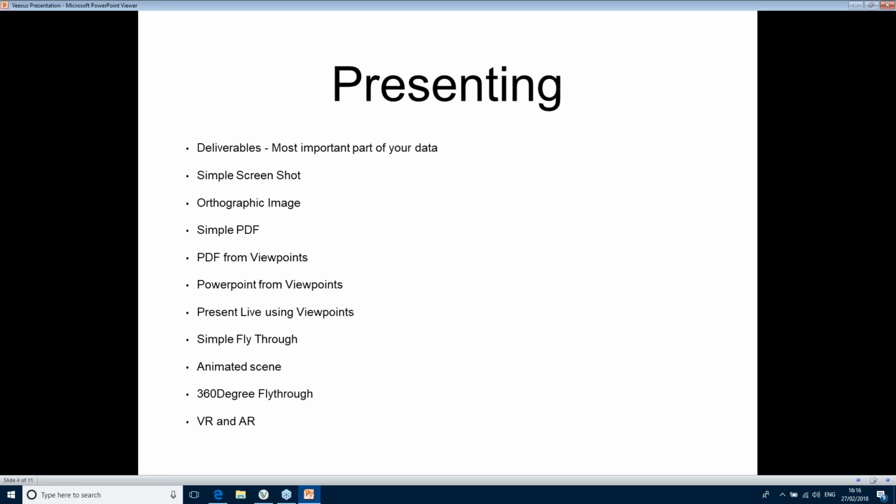Right, presenting data. The deliverable part of point cloud data, as I said before, is the most important part to me. Getting across what you're trying to show to somebody from a 3D world is very difficult. Some people still don't understand point cloud data, which is understandable. But getting it across in a really clear way is the benefit of the capture in the first place. If you can't do that, there's no point doing it.